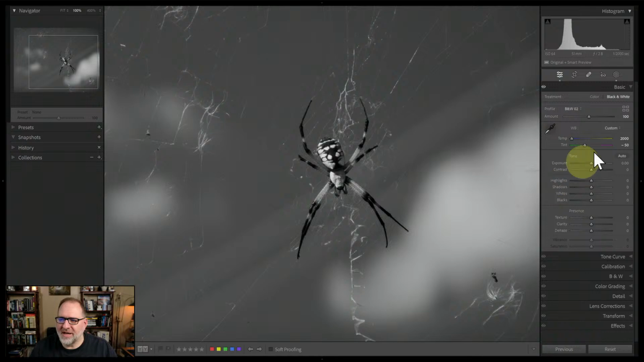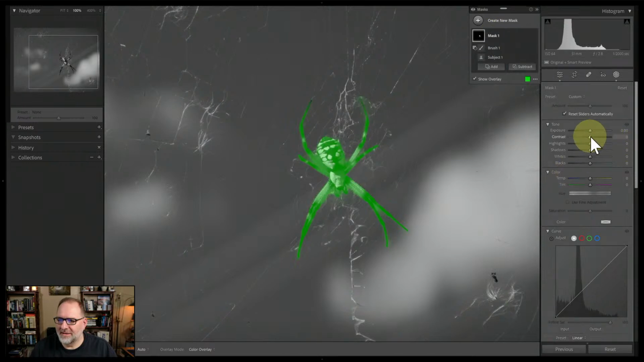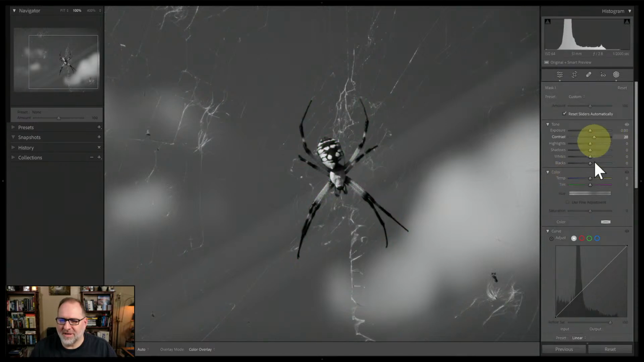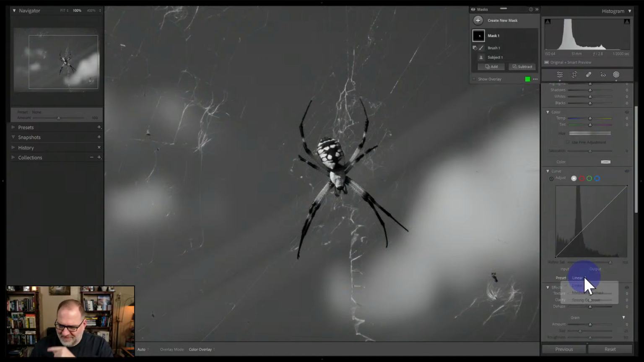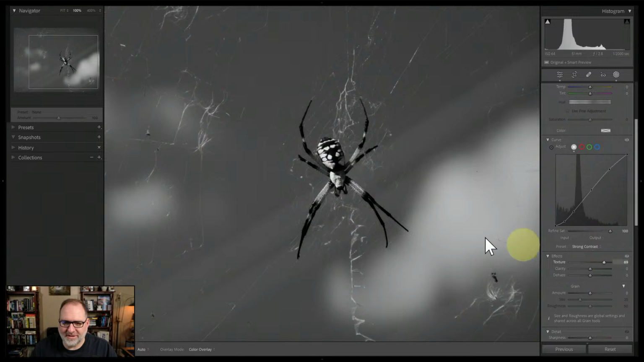All right, so we've got our spider here. Let me get back into the mask. Make sure I've got him selected. Increase some contrast, and do the same down in the curve space. Create a little bit of, definitely, texture. No doubt about that.